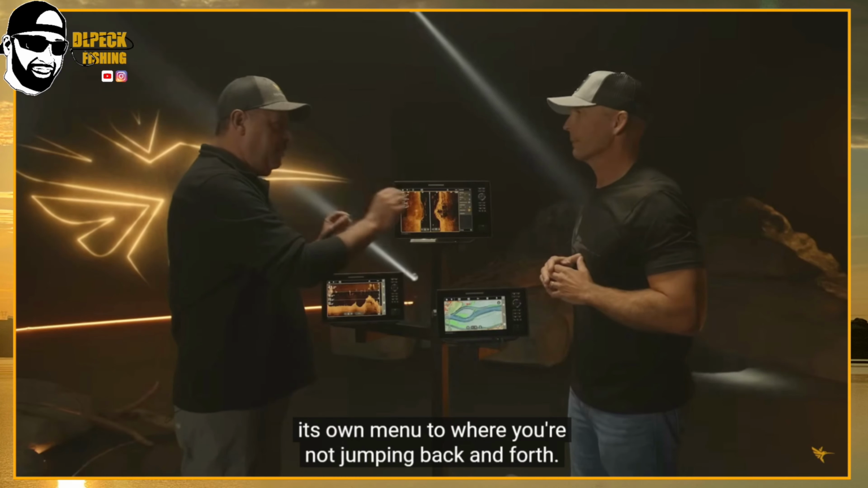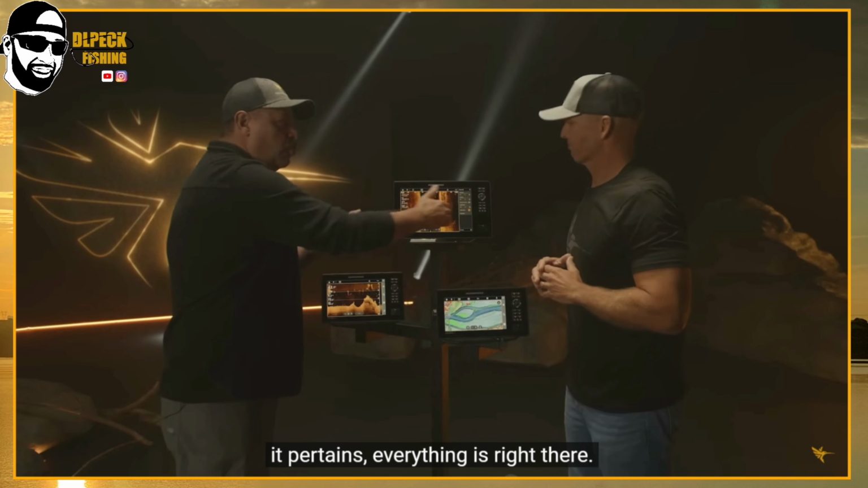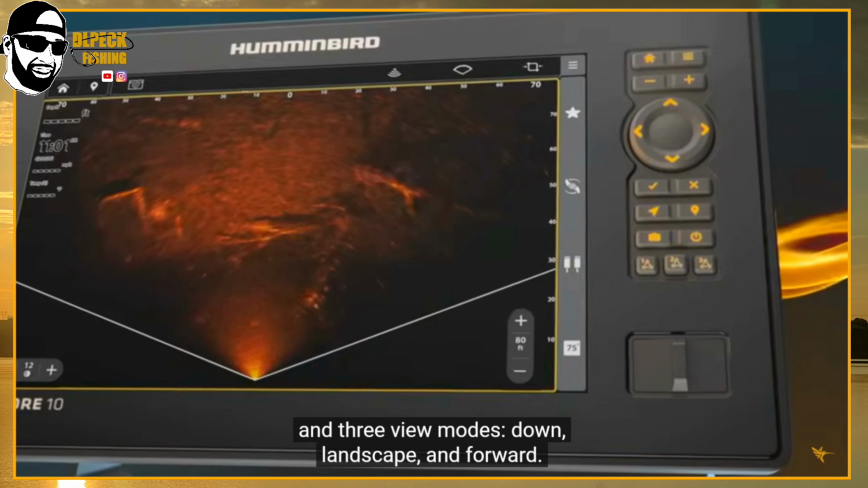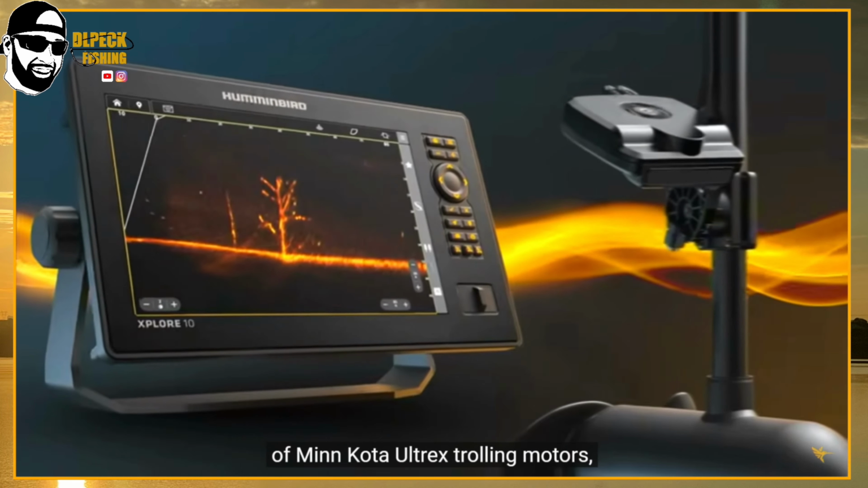Well, Humminbird has just made their product announcement this week regarding a new Humminbird Xplore unit, as well as the MEGA Live 2. And I have one question for you guys. Did Humminbird lay the hammer on their competition?